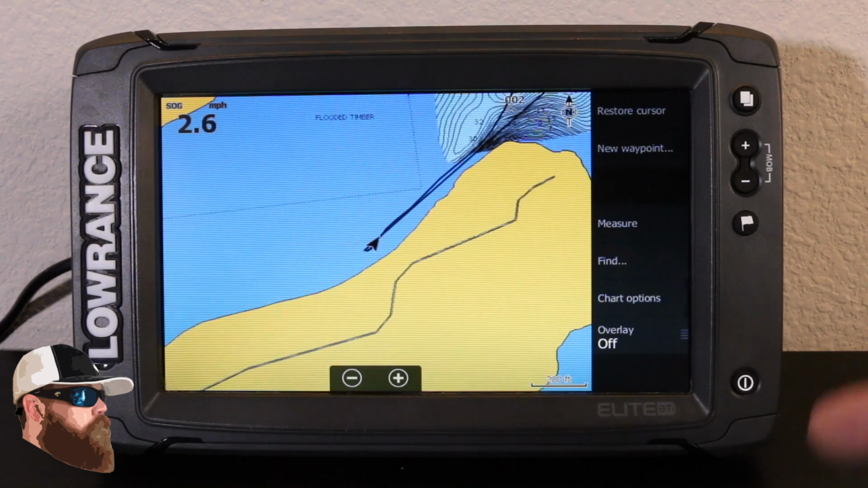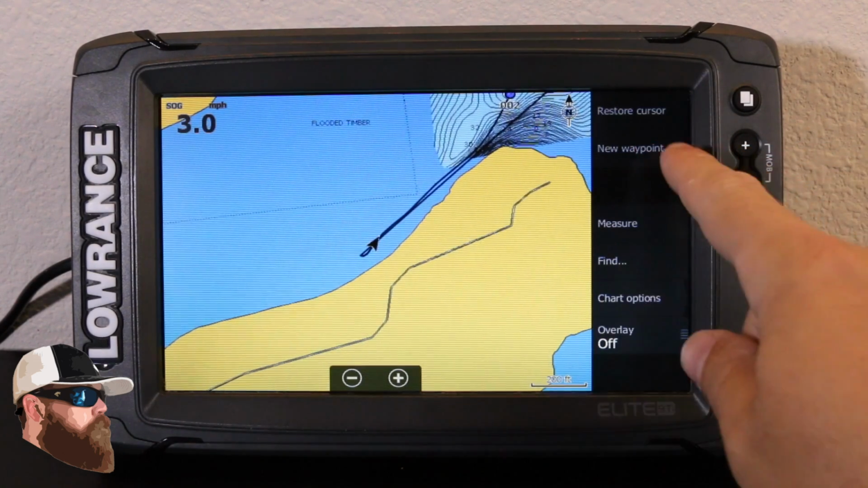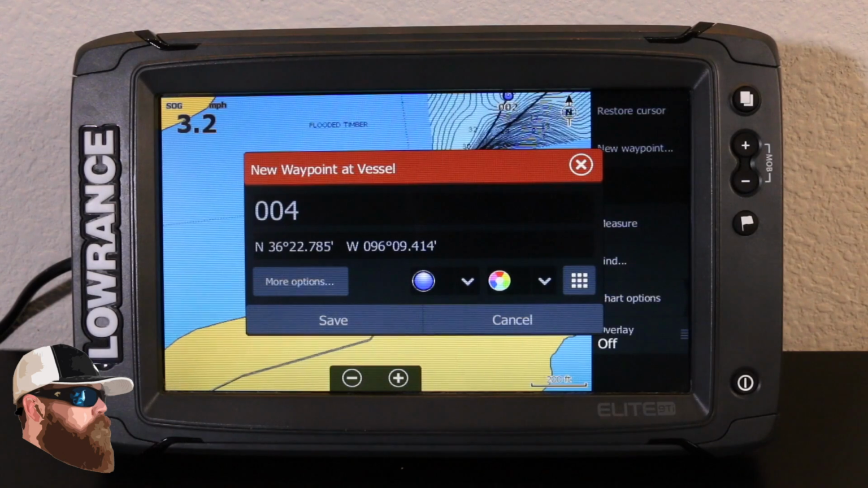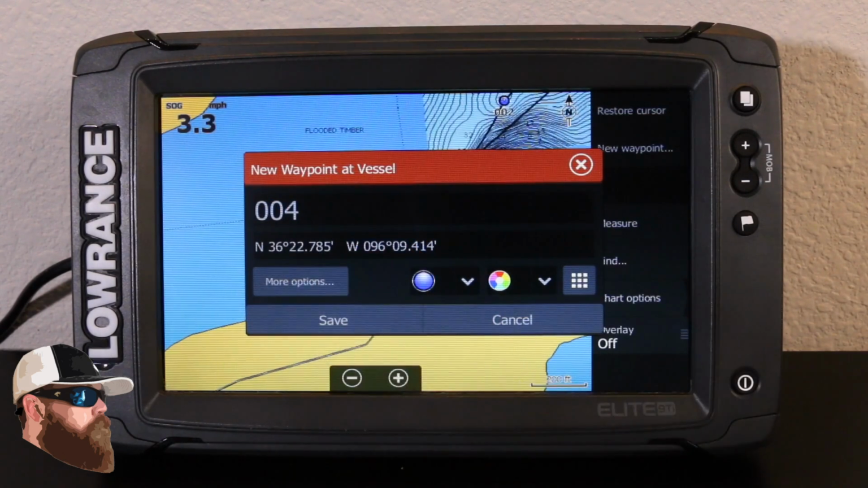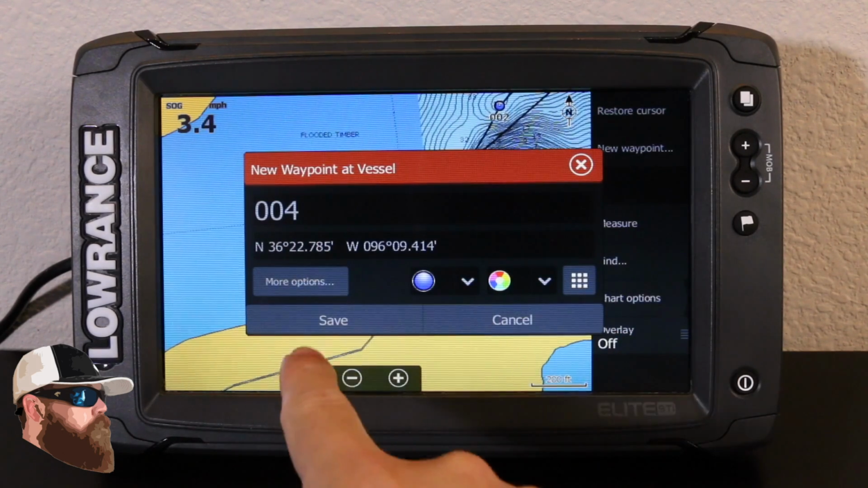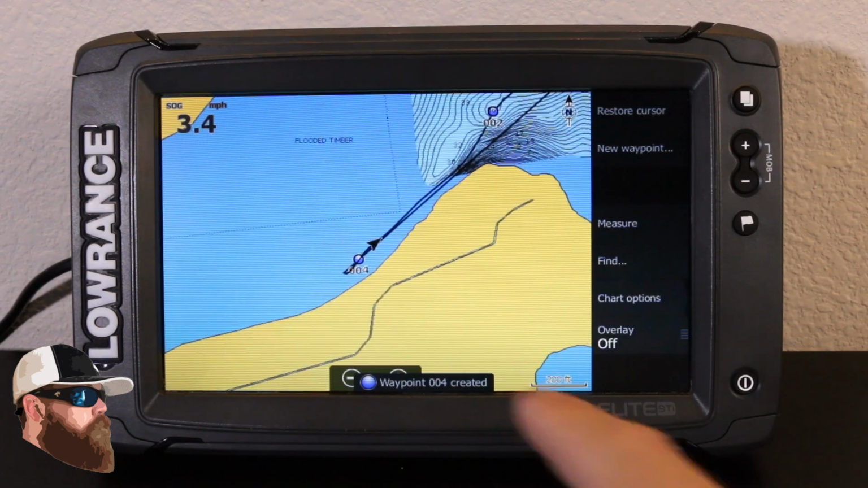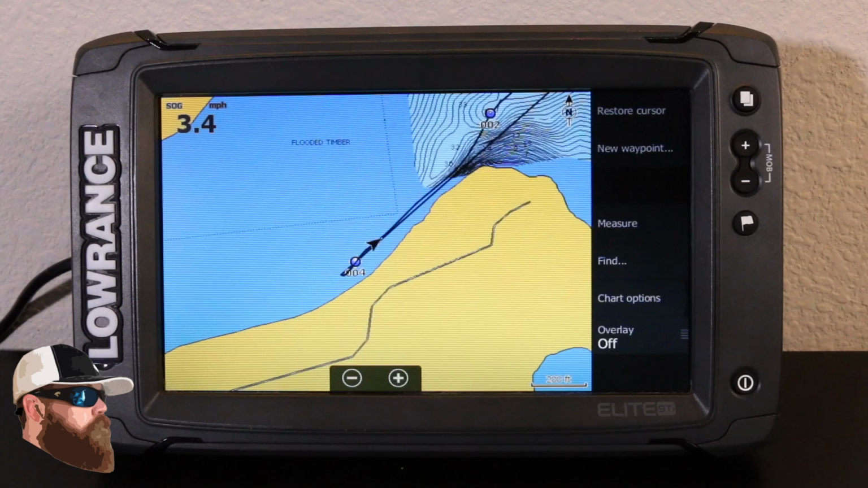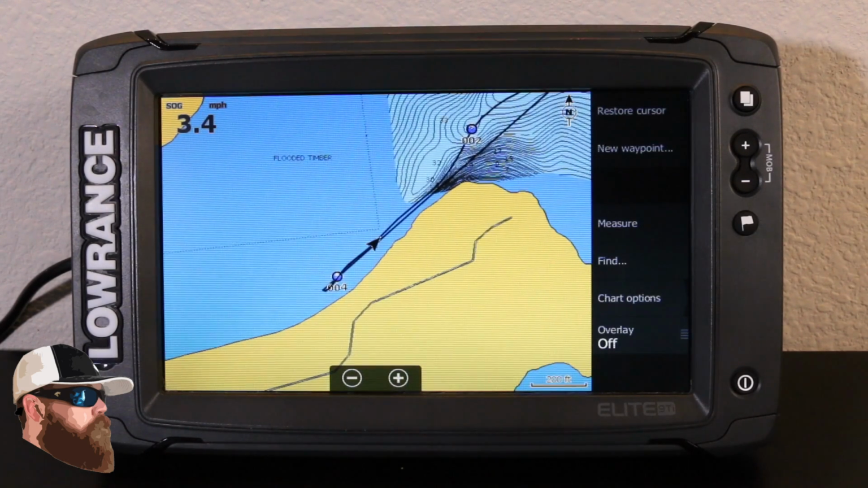The last way to do it, because this is a touch screen, is the option right here that says new waypoint. I can just hit new waypoint, and because it's in vessel mode, it's going to automatically put that waypoint down right where the boat was. Of course I can just hit save, and you can see right when I hit that button, that's where it's going to leave that waypoint for me.